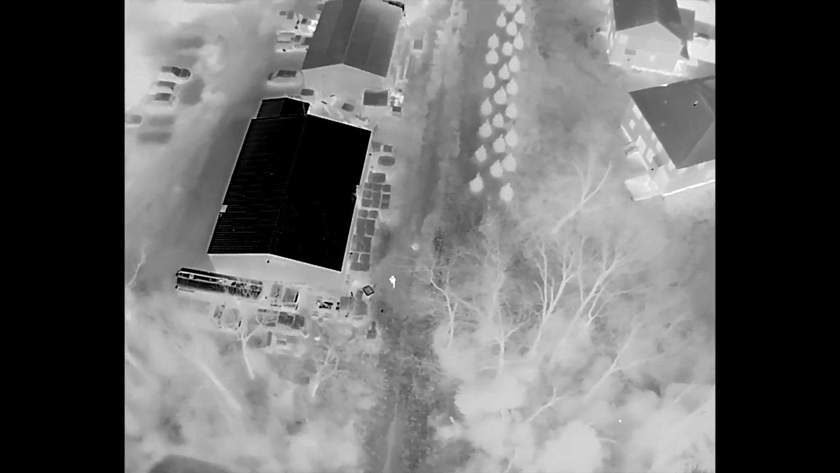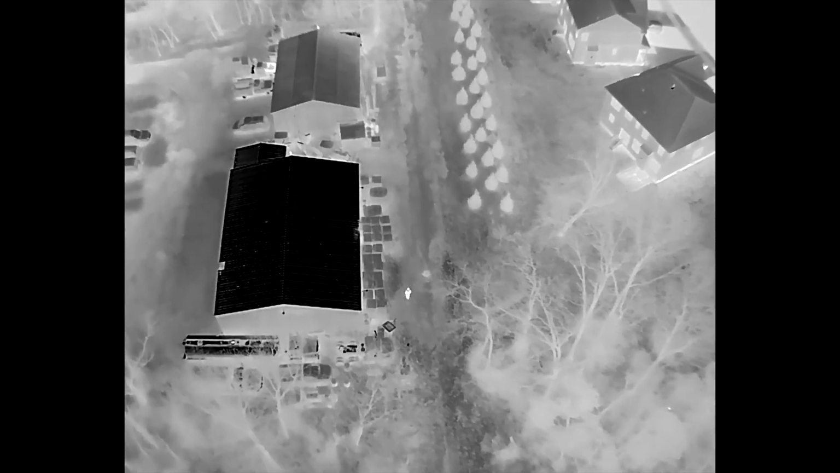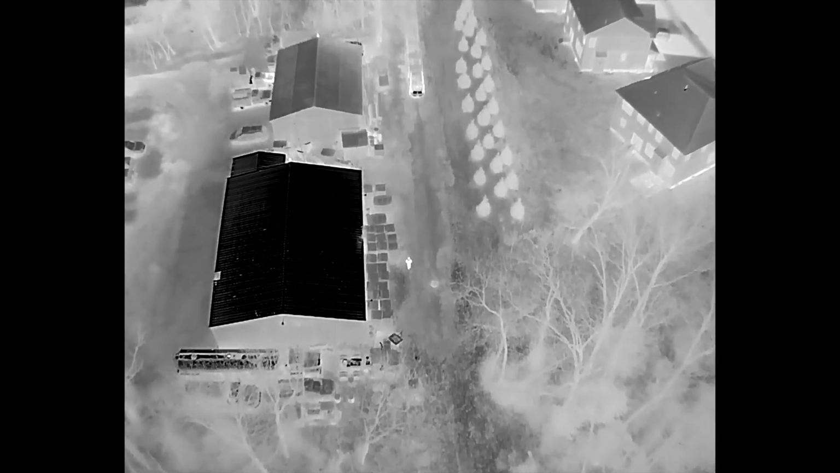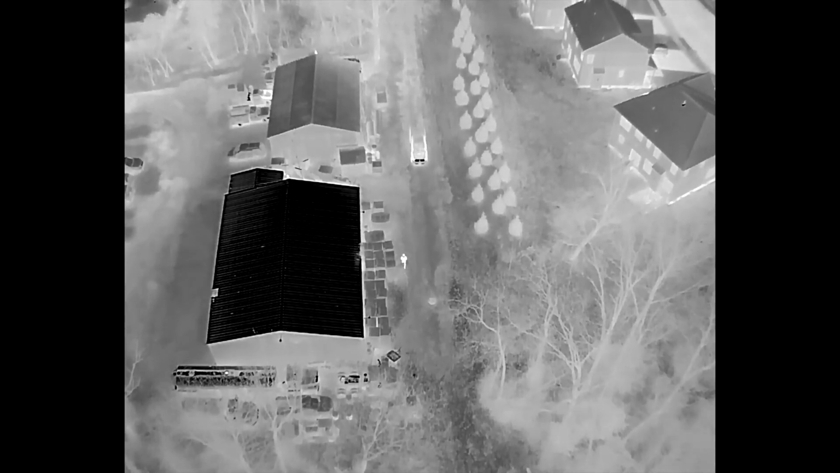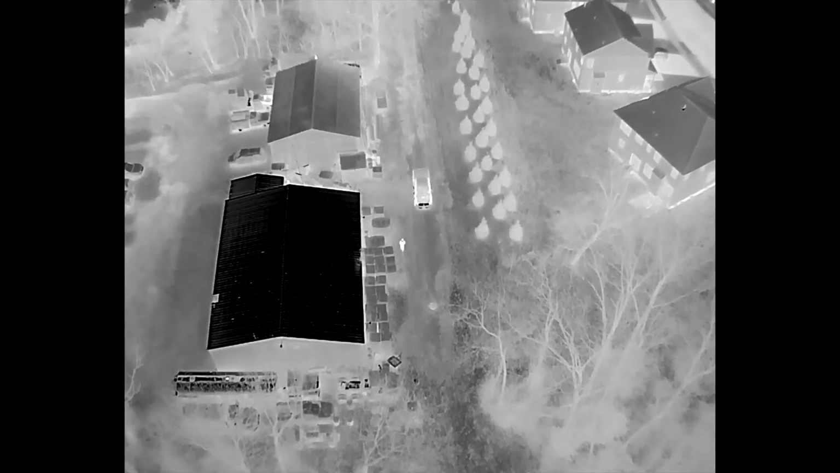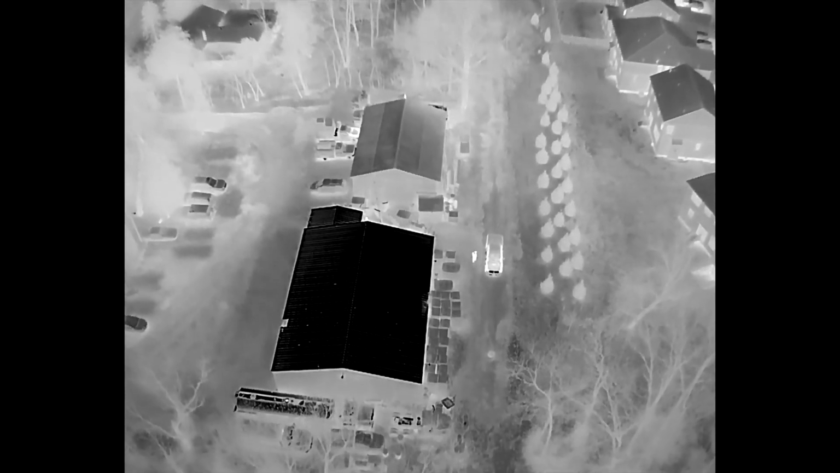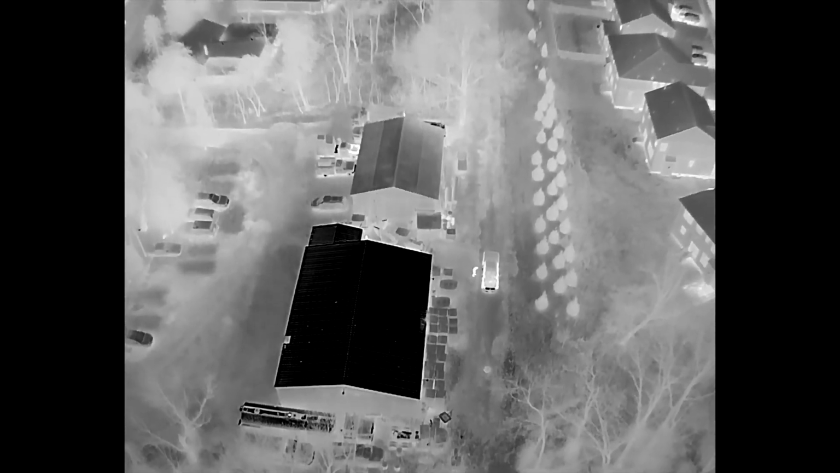I flew down closer to get a better look, and at first glance, I kind of thought that it was a male just by the way that they were walking and their stature, but I wanted to make sure that we covered all of our options, all of our ground. So I called in a ground team. They went over, they asked that person questions. They unfortunately didn't know where she was, so we moved on from there and continued to search.